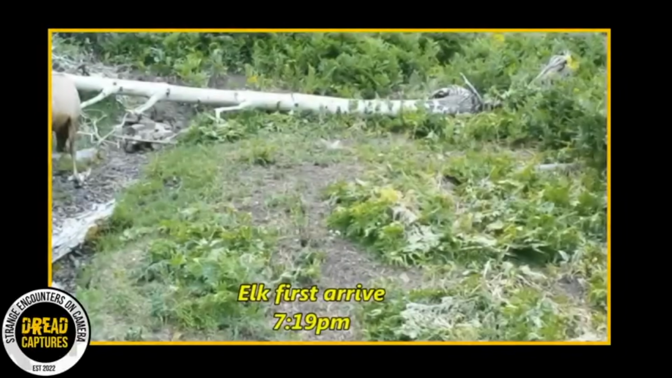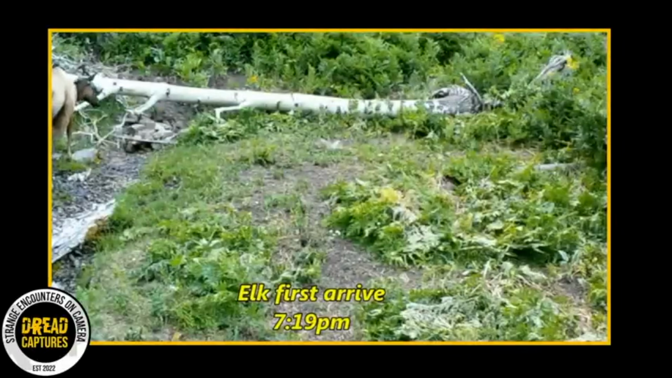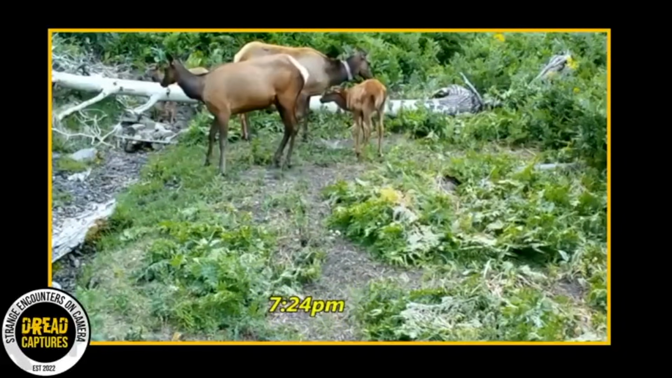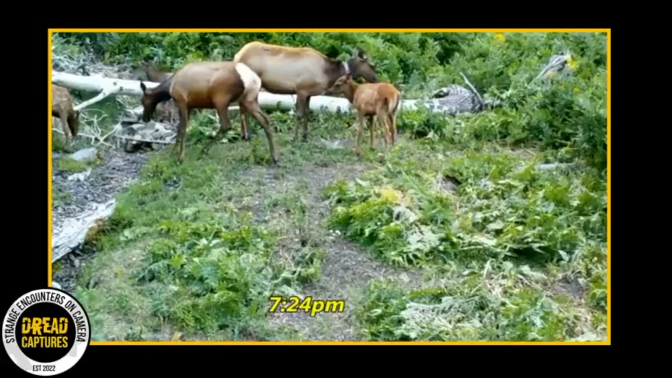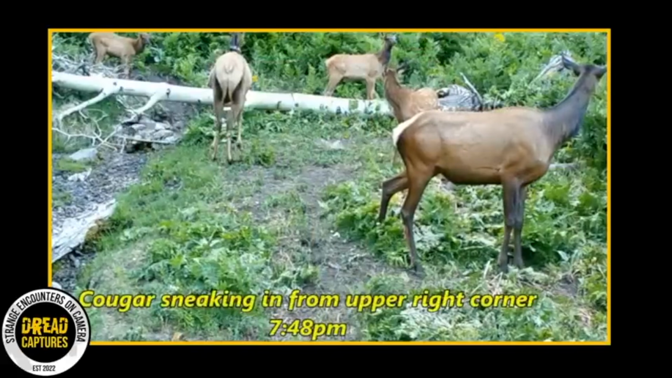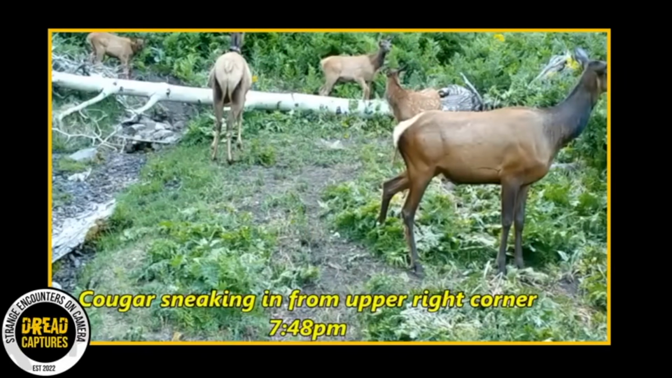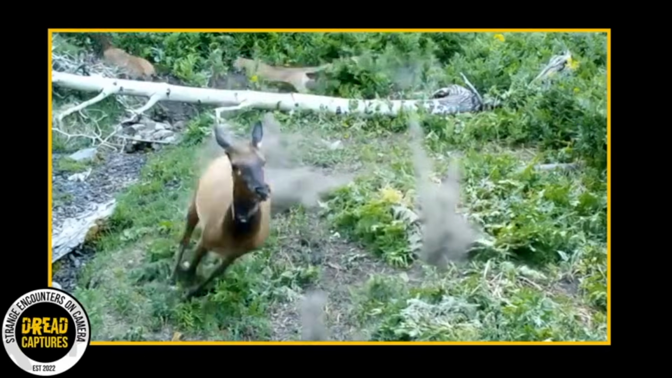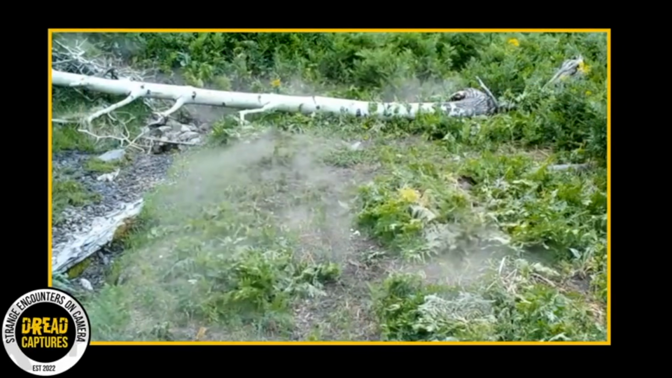Our first clip is from Trail Camera Dad, and he's captured some amazing footage. The video starts with the elk feeding on some low vegetation towards the end of the day. You can tell they sense something. Something is hitting their nostrils. One of the cows makes an alert sound, and they all take off. And here comes the lion through the brush.